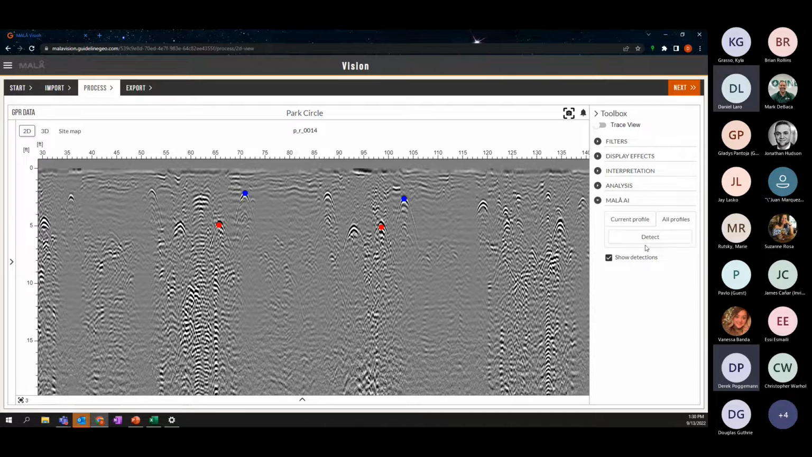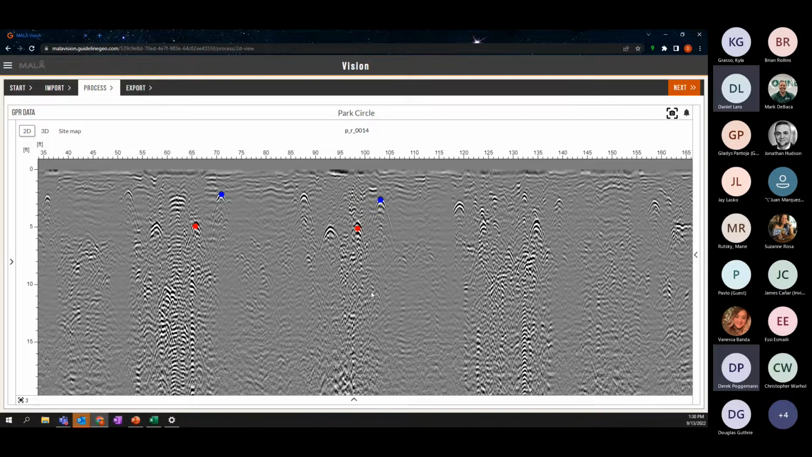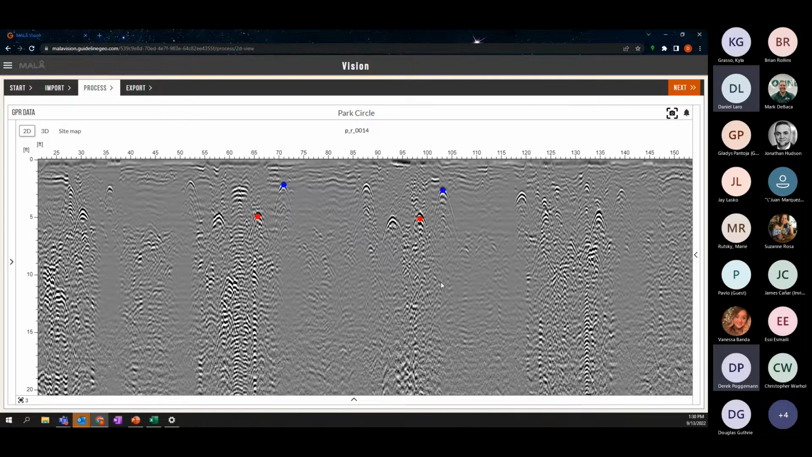We have MALA AI on Malavision as well, in case you have an older MALA unit that doesn't have the AI feature, you can upload to Malavision and use the MALA AI here to detect different hyperbolas. And this can be collapsed as well. And then we have this big, beautiful radargram set here to look at.